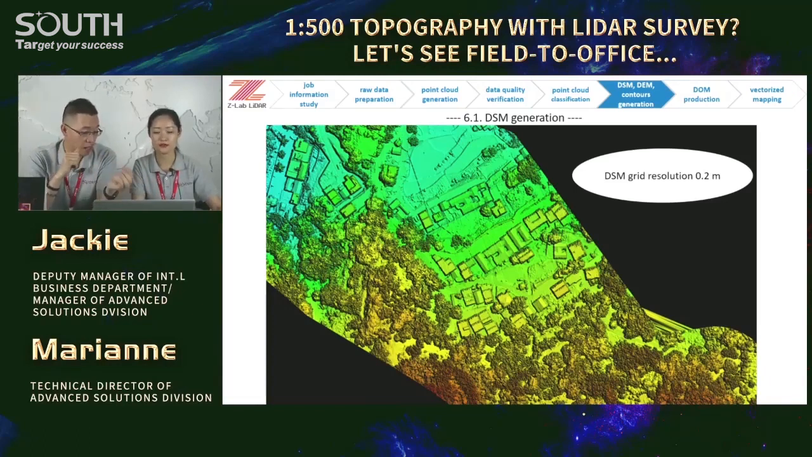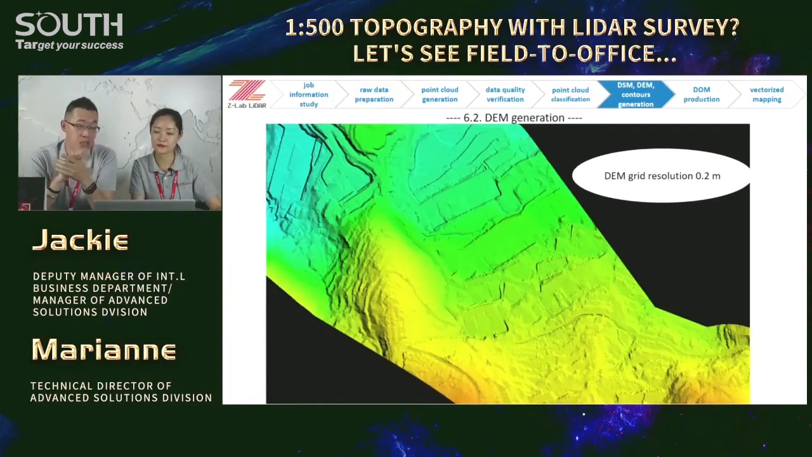Yes. Then, based on the efforts of intensive classification, most of the ground points would be kept in the point cloud for generating the digital elevation model, like this. See, all the ground objects were removed, and we got only the bare earth surface there.